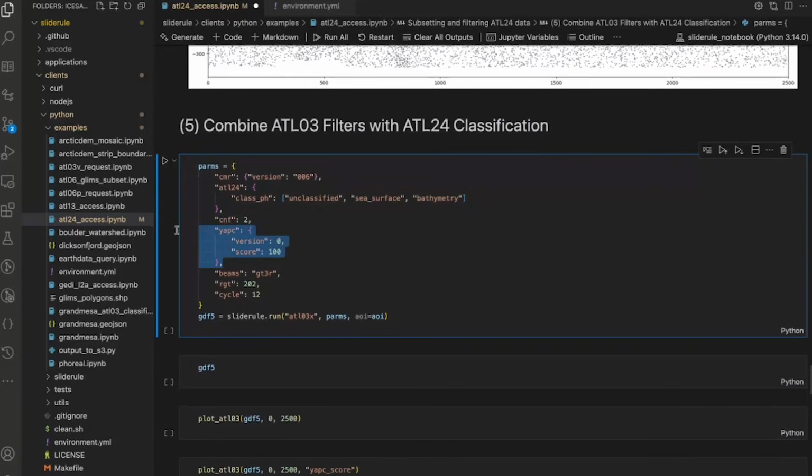I'm going to say only give me ATL03 that has a high confidence according to the ATL03 algorithm. And the ATL03 has this classifier called YAPC, yet another photon classifier, which gives a score based on the local density of the photon, how many photons are near it. And so I'm going to say only give me photons that have a high density. So this is saying filter the ATL03 with these parameters and then overlay the ATL24 classifications.